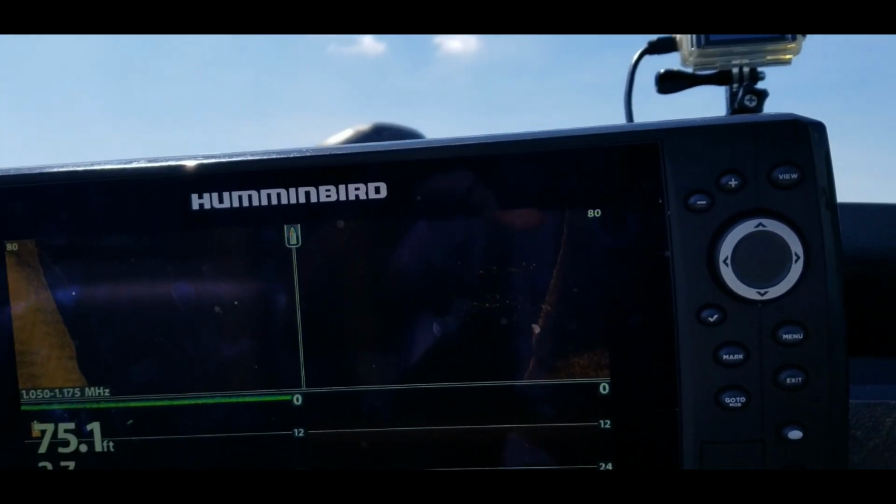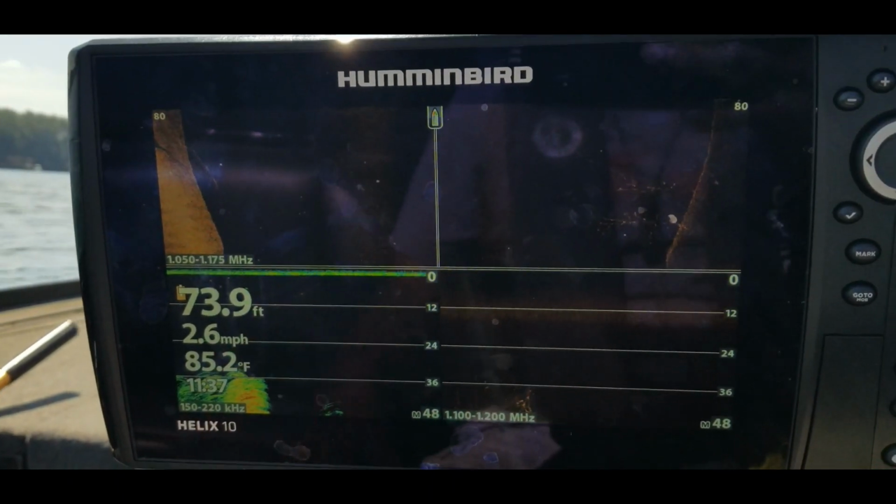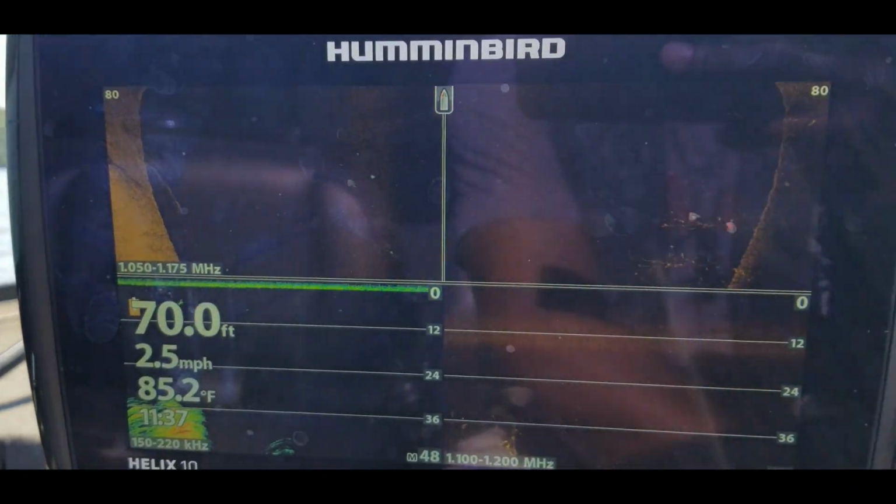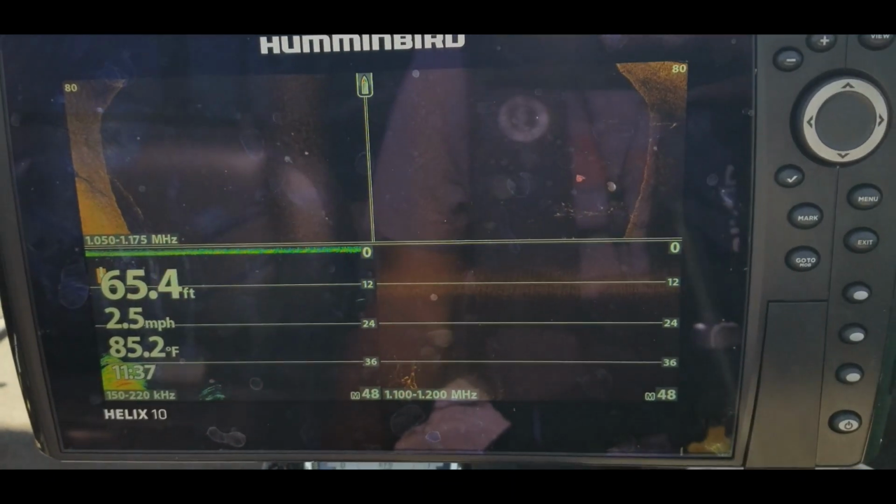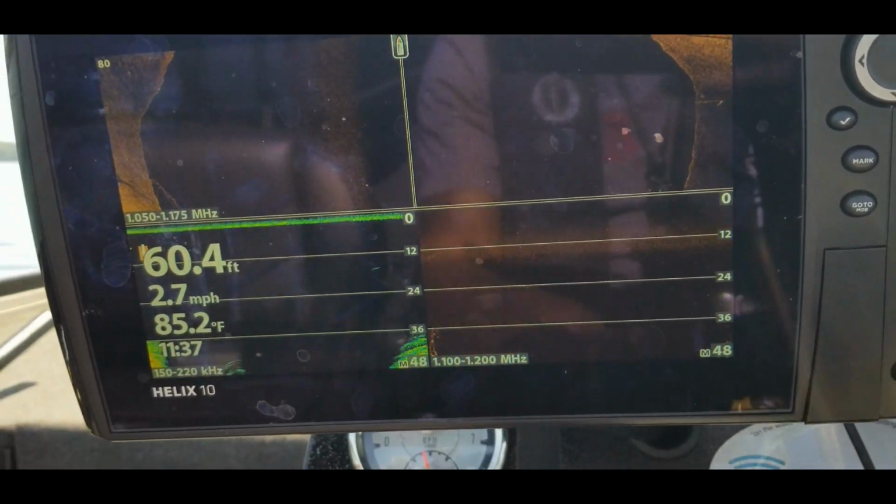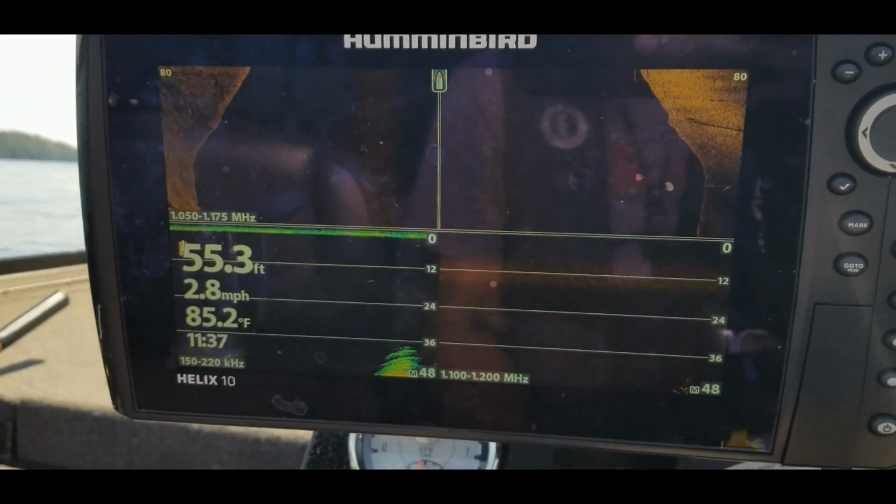All right, so here we go. Let's go ahead and head back over there. But sometimes, guys, as you know, you just want to get out here and get used to using your electronics. Just spend a lot of time out on the water with your electronics, so the days that you do have time to get on the water and fish, you can have a very productive day.